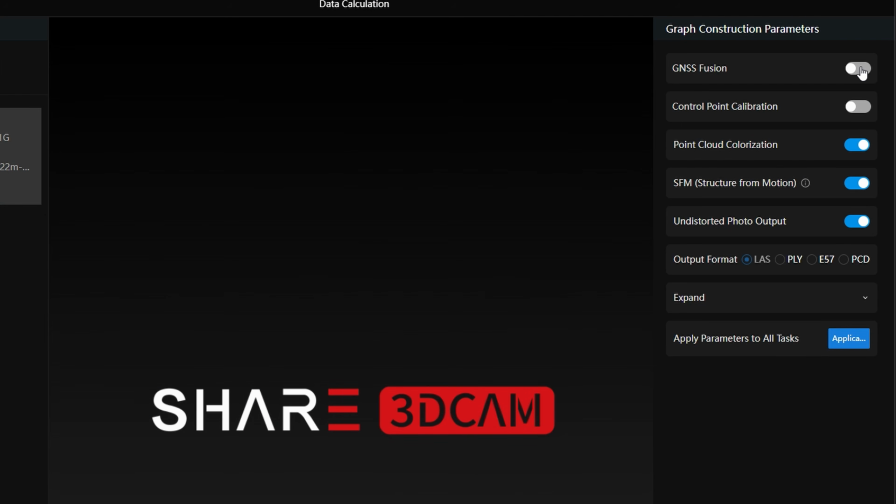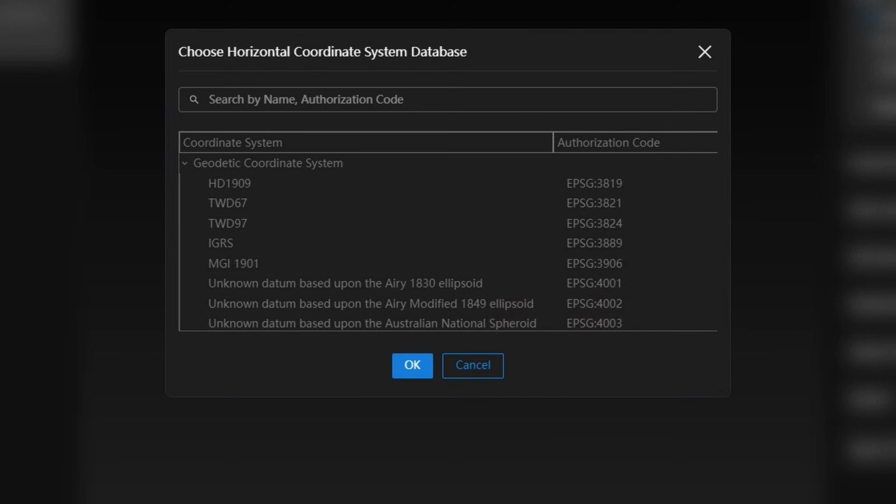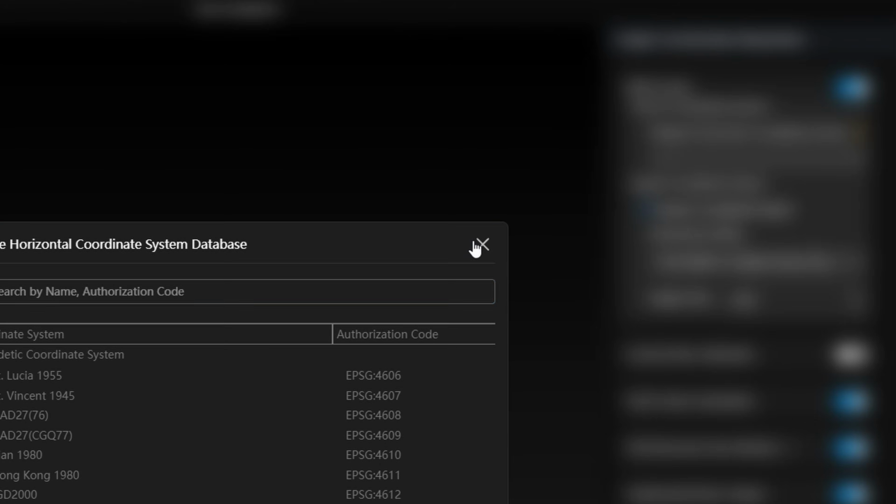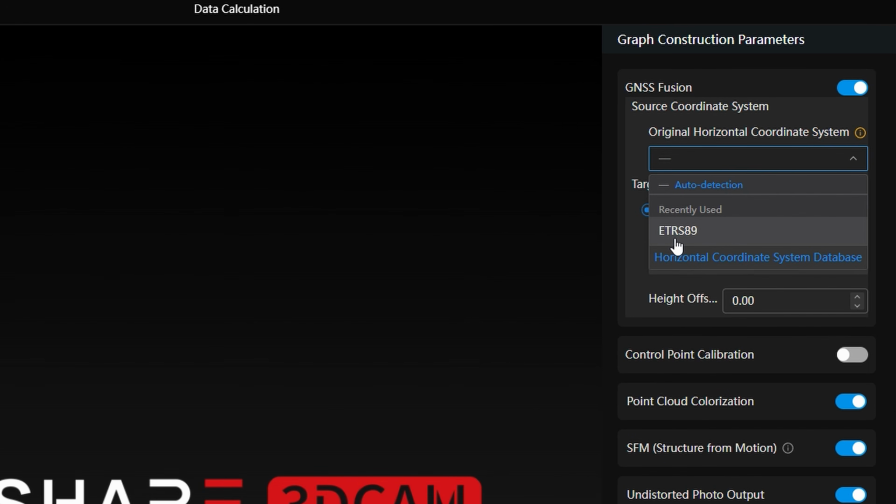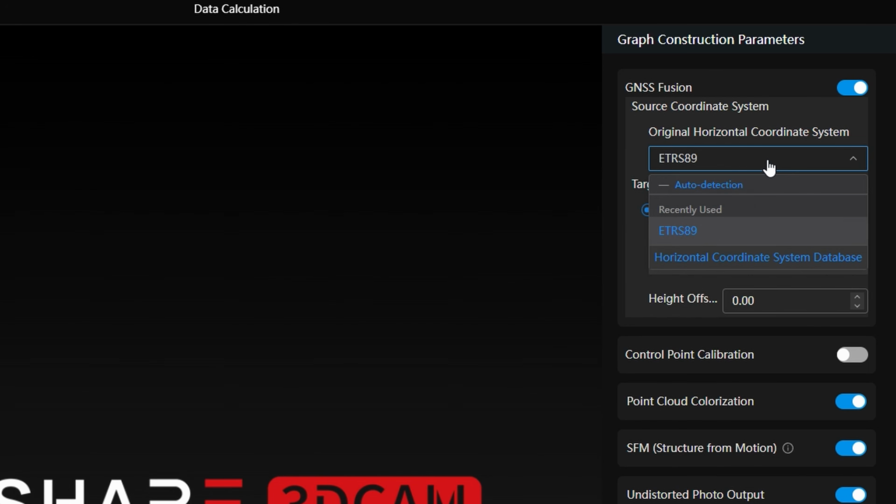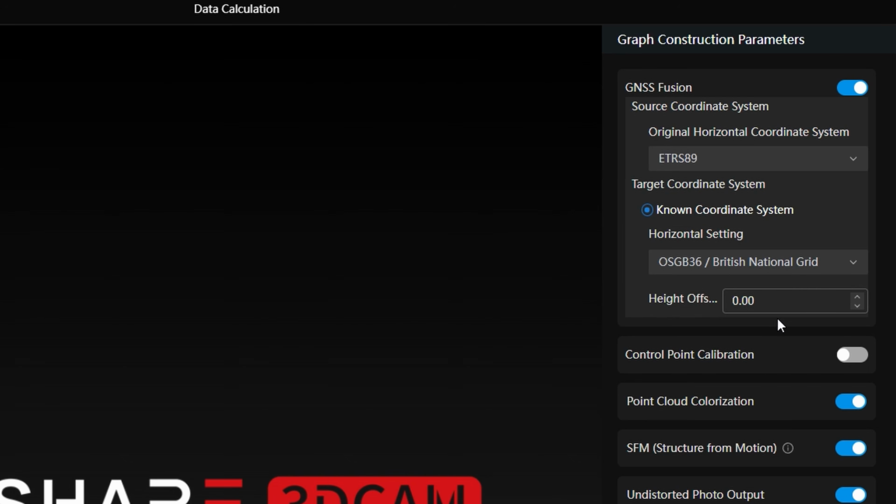The coordinate system options have expanded significantly, and this matters for real project work. Before, workflow was largely based on WGS84. This is fine for some use cases, but not if you are working in OS grid like in the UK, ETRS89 in Europe, NAD83 in North America, or a local site grid on a construction project. You can now select a proper reference coordinate system, work with ellipsoid heights, and apply a height offset.